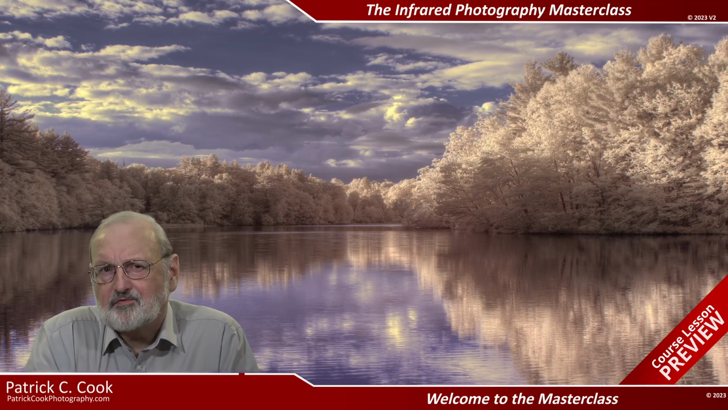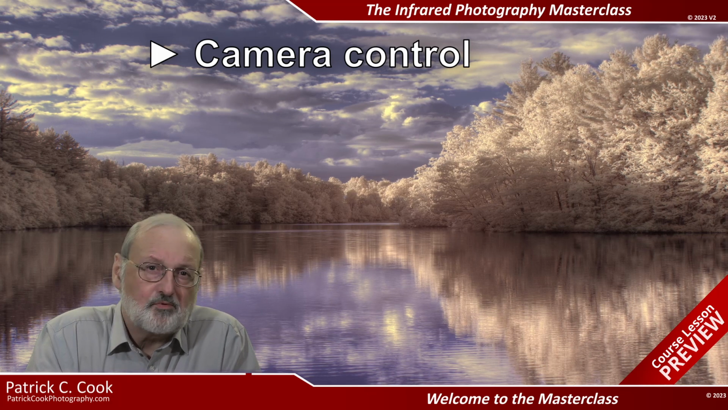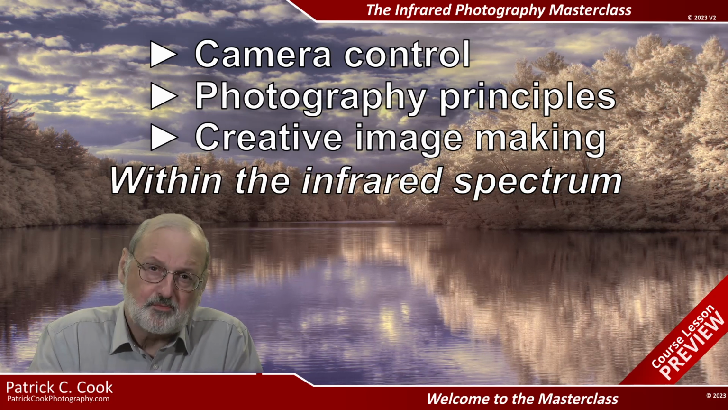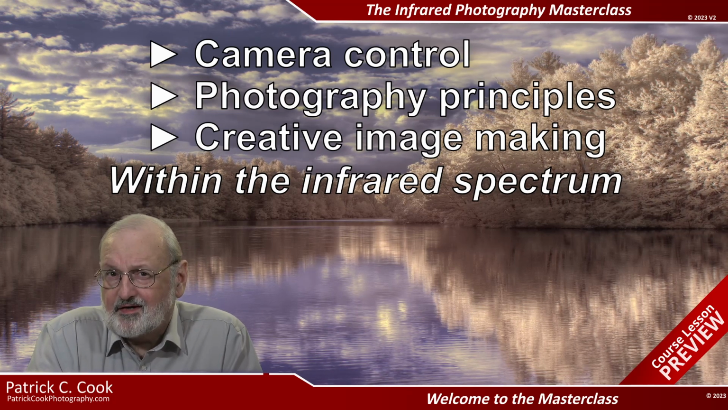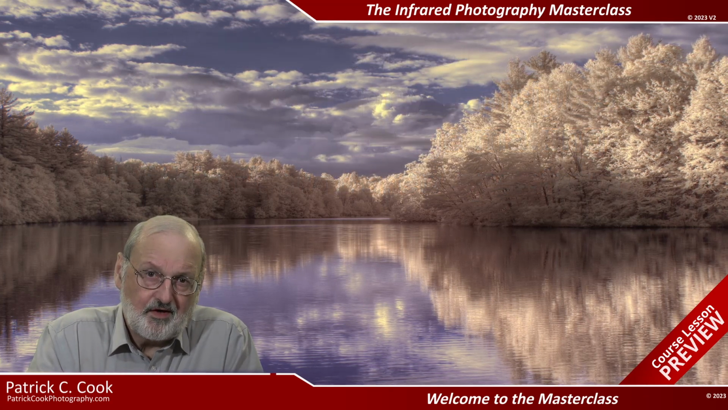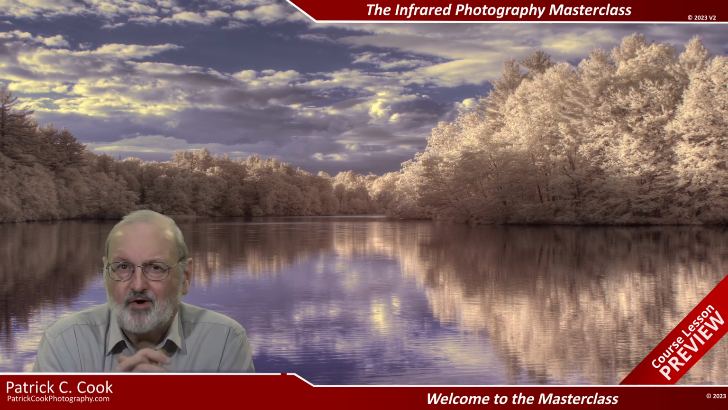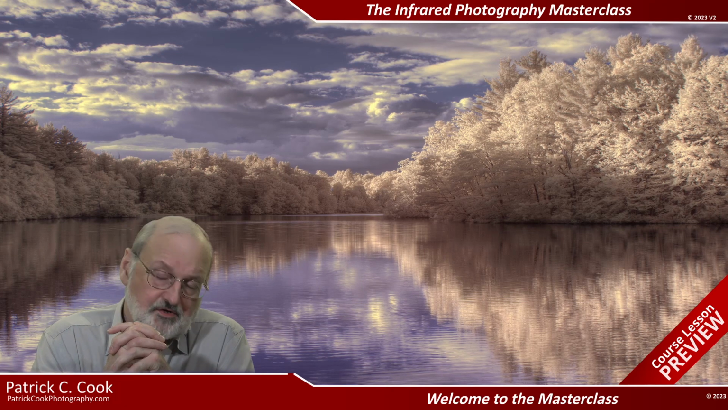Infrared photography is the application of camera control, photography principles, and creative image making within the spectrum of radiation that is not visible to humans. When these challenges are met, you're well on your way to success with infrared photography. What's interesting about infrared photography is that the better you are at it, the more you want to practice it. And the more you practice it, the more benefits you realize from it.